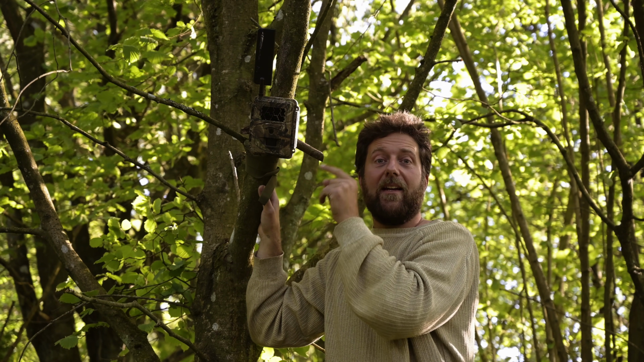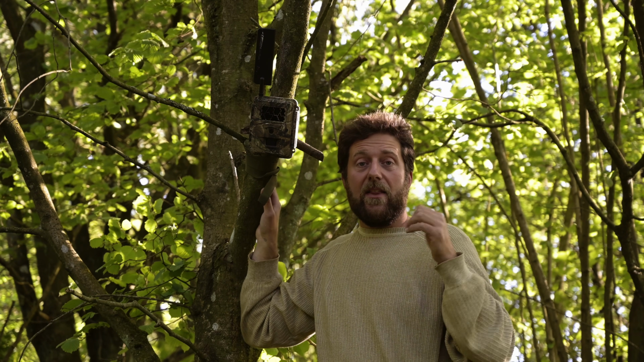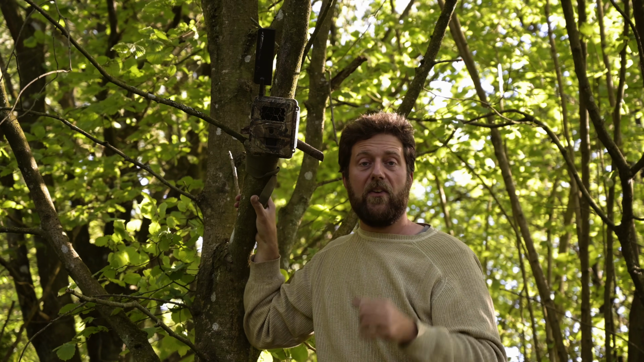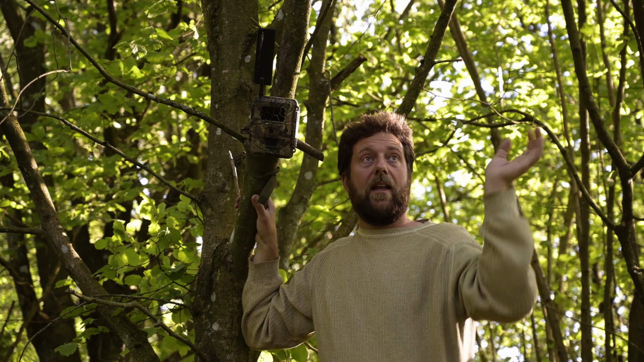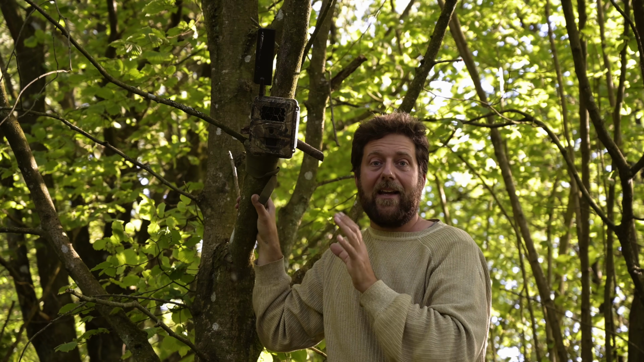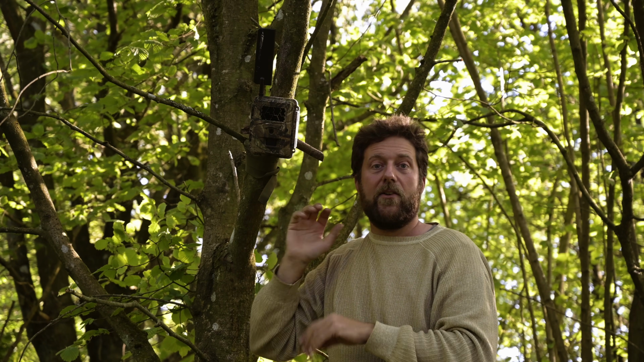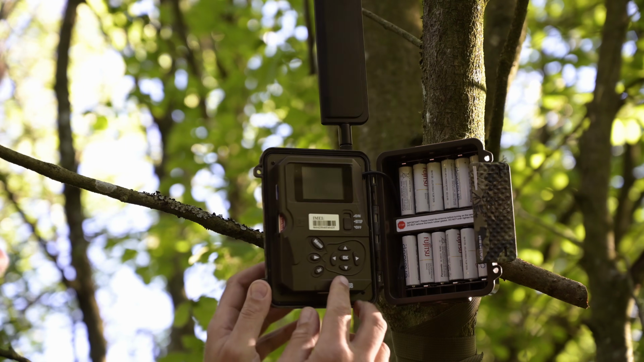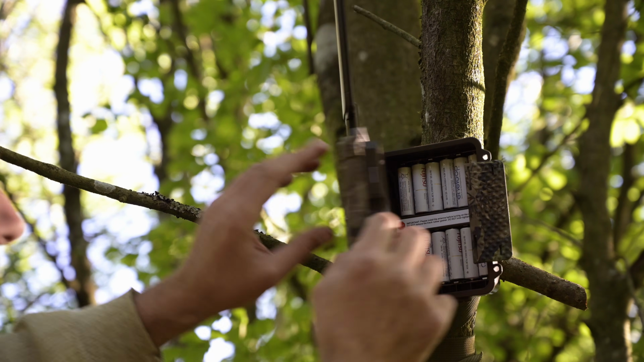So what I do now is turn on the camera and send a code from my phone telling the camera to take a test photo and send it back to me. This way I can see if the location is perfect, if I need to make small adjustments, if the connectivity, like the signal, is good, and if there are any other minor adjustments I have to make. So yeah, let's do that. Here, let's turn it on and make a test.